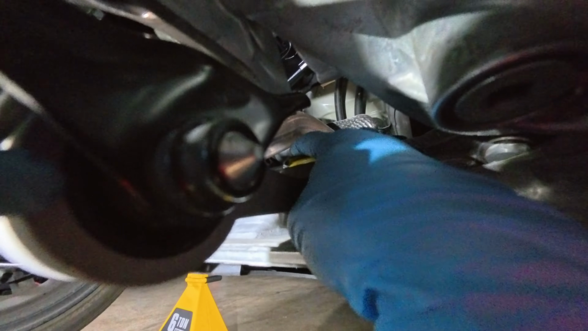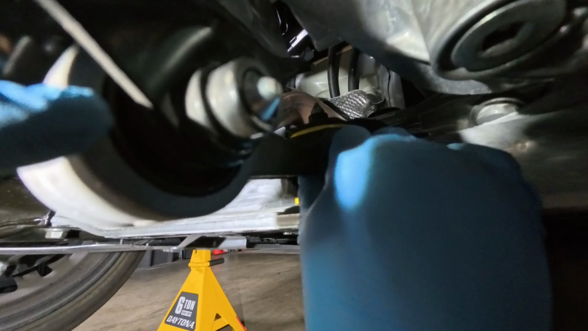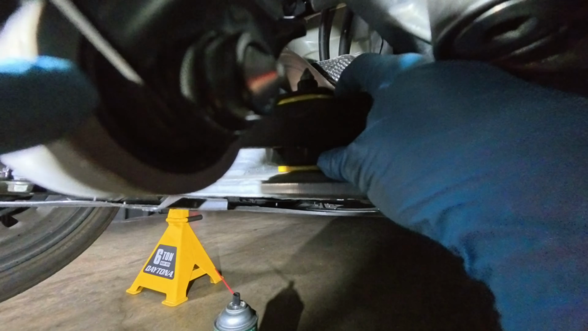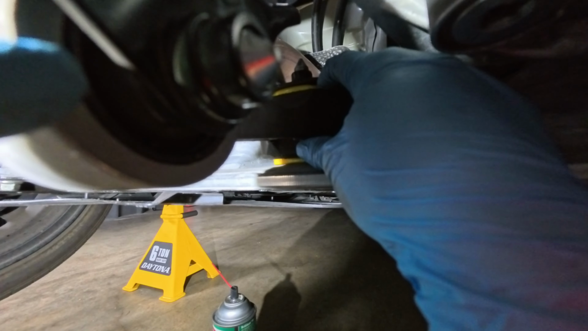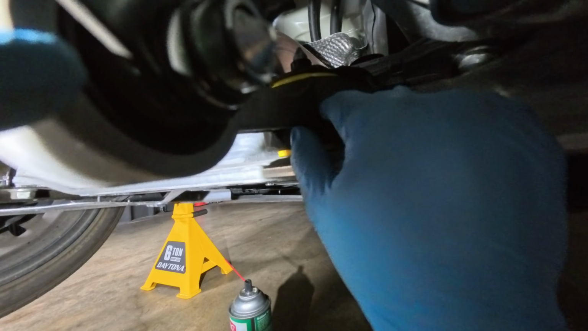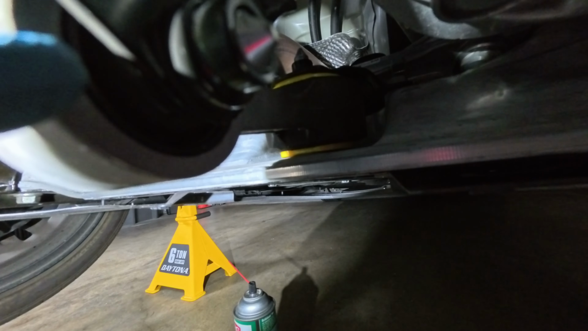Up here, right here where the bolt is, there's a housing that it sits on. It's a platform here that when it's torqued down, it squeezes into the bushing and down here as well. So once it's torqued down, these two inserts squish down into the motor mount, creating a more solid motor mount. So $40, it's a pretty good deal.